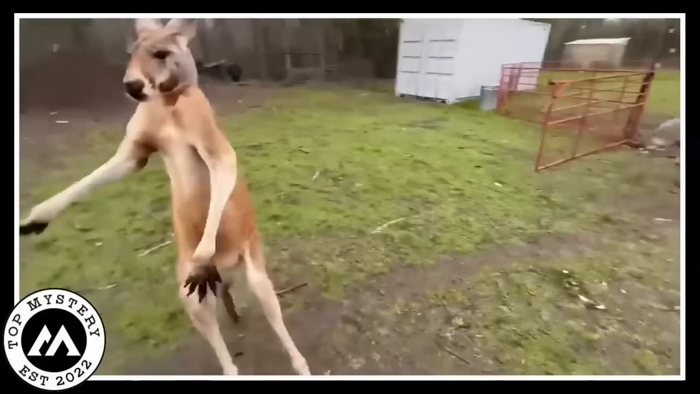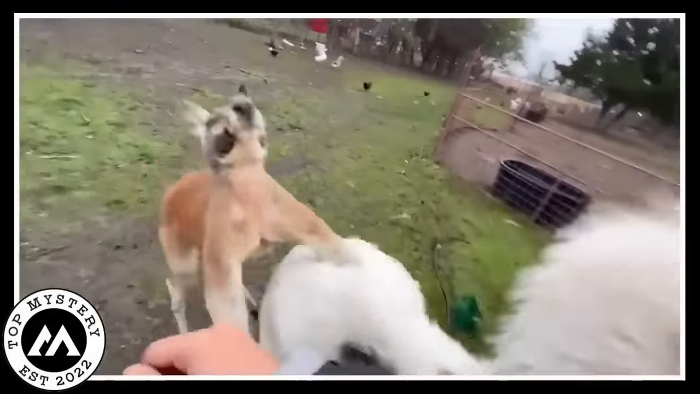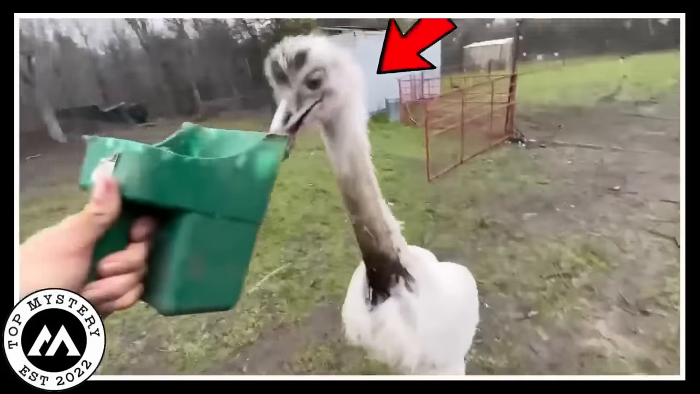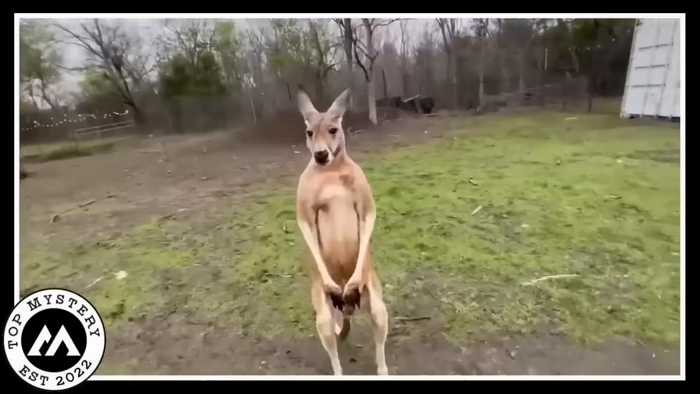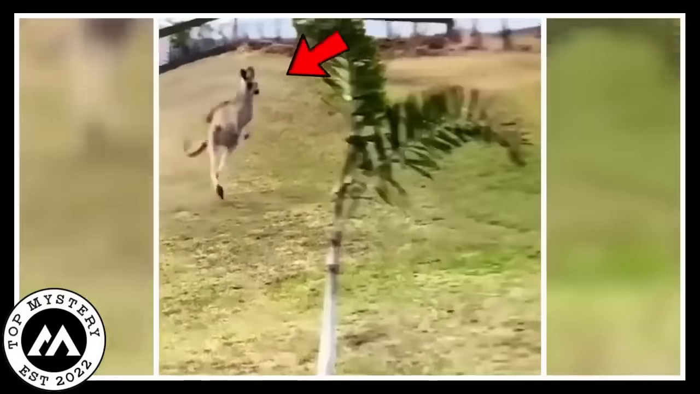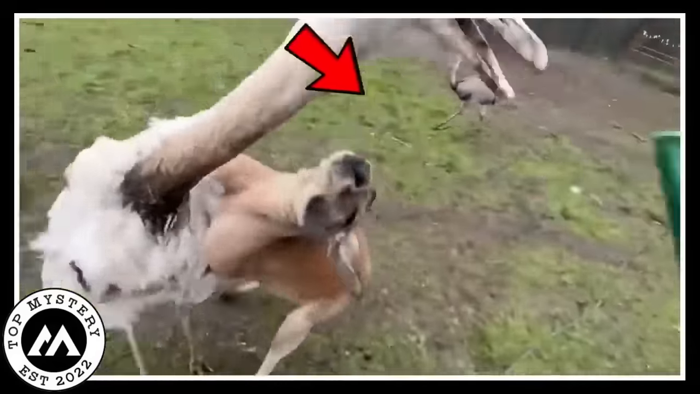The baby kangaroo, now all grown up, had befriended a wild bird. They became inseparable buddies, roaming around the backyard together. The ranger couldn't believe how amazing it turned out. The trio, ranger, kangaroo, and bird, formed an unexpected happy family. The little roo found a forever home, and the ranger got more than he ever imagined. Life can be wild and wonderful, huh?